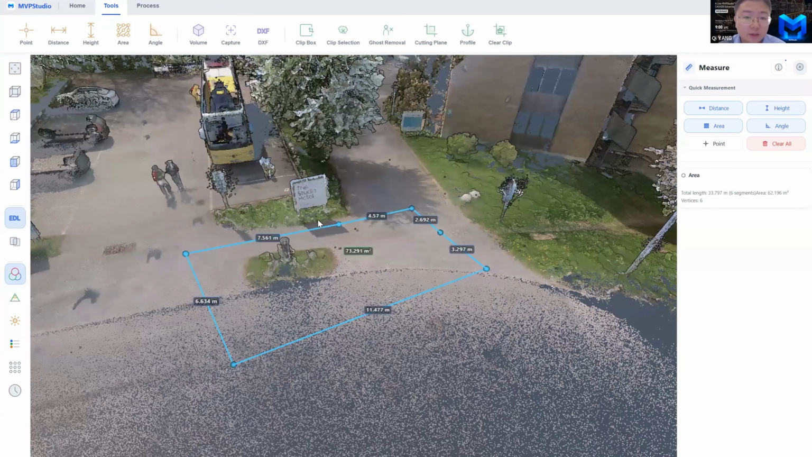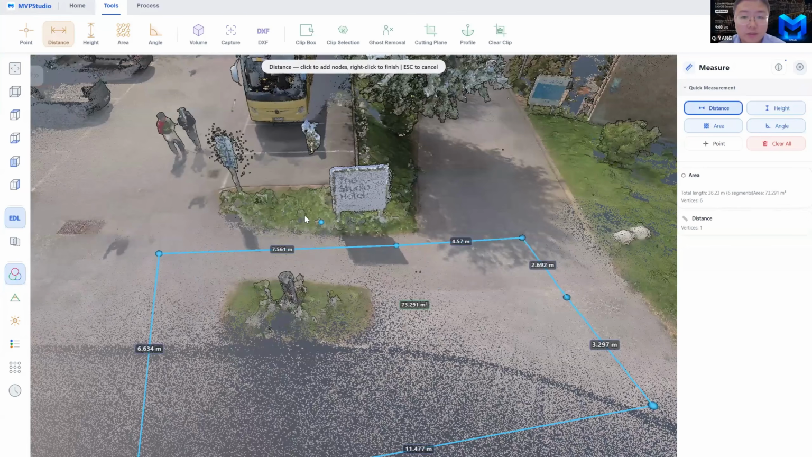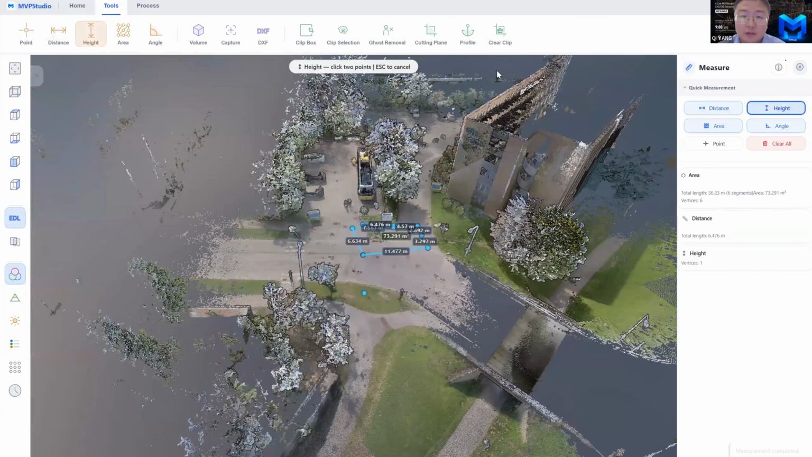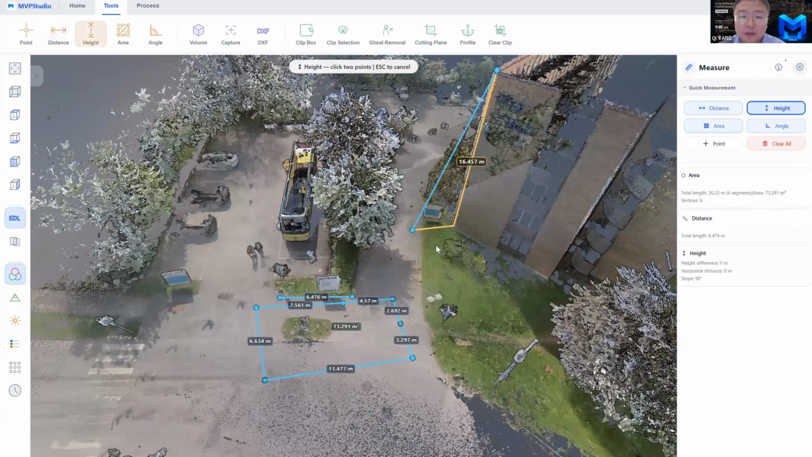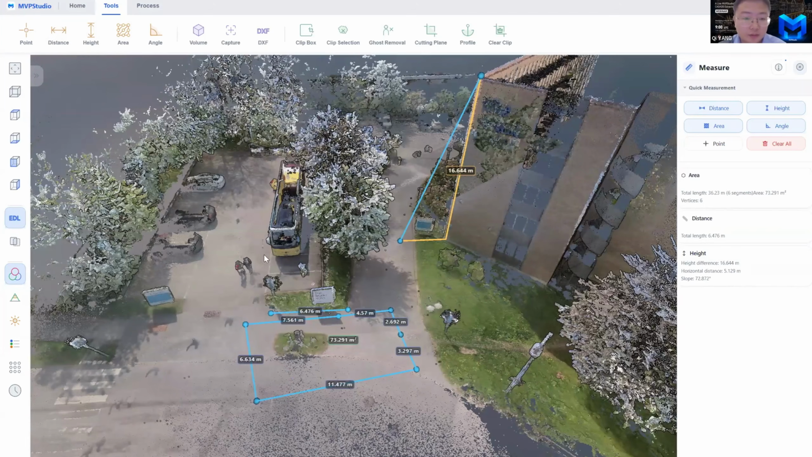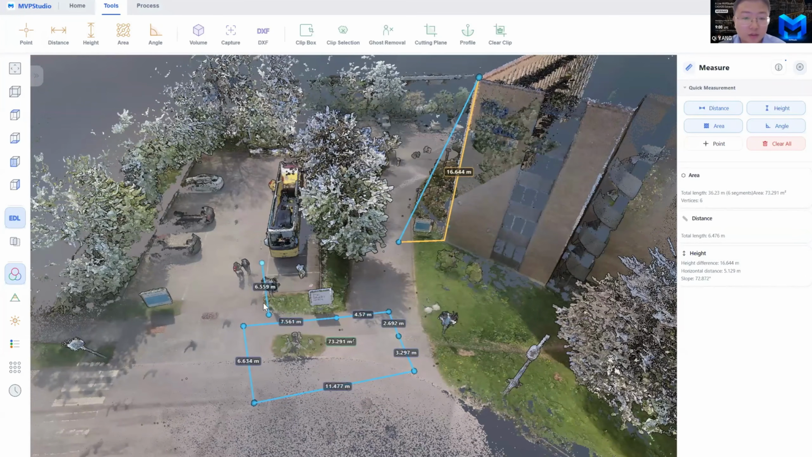That's the area calculation, and you can easily measure the distance. You can easily measure the height. For example, measure the height of the building. Just select the top point and select the end point. It automatically detects the height and does the measurement, and it gets the information you want.